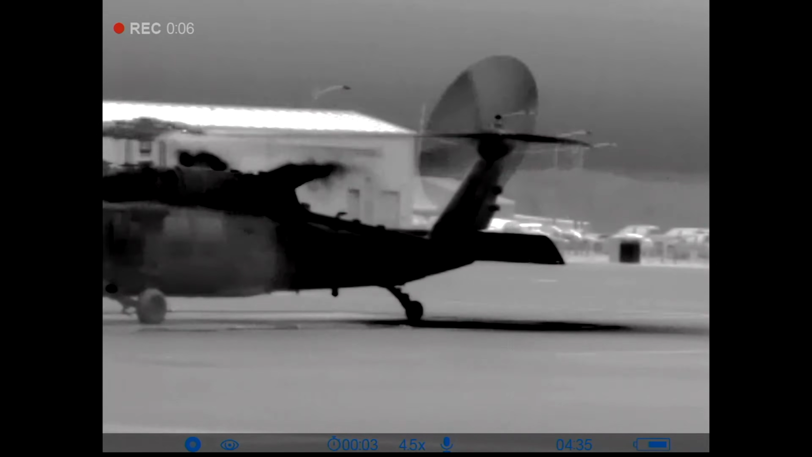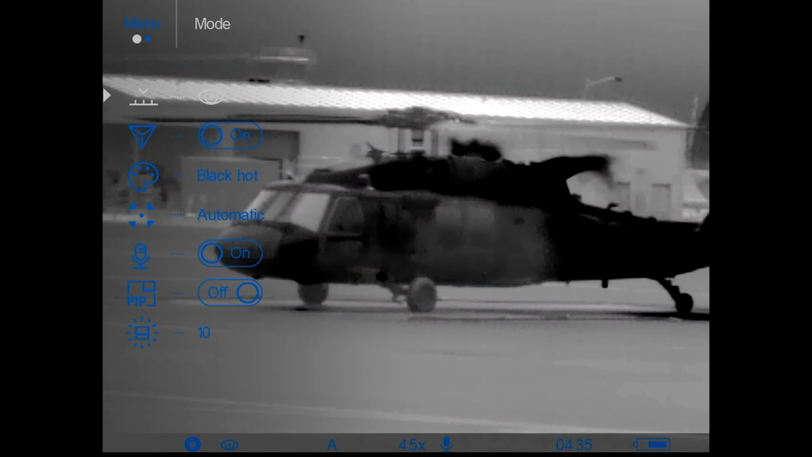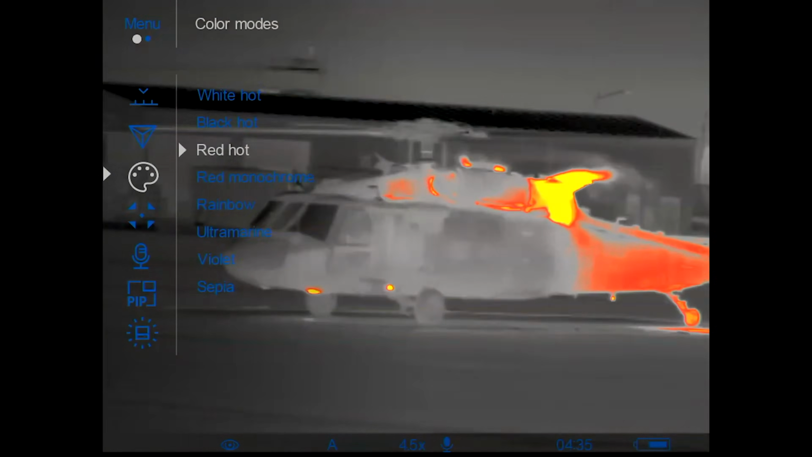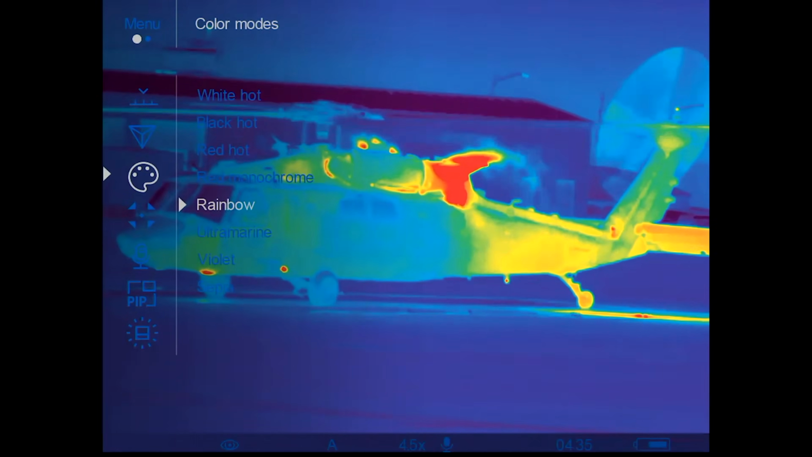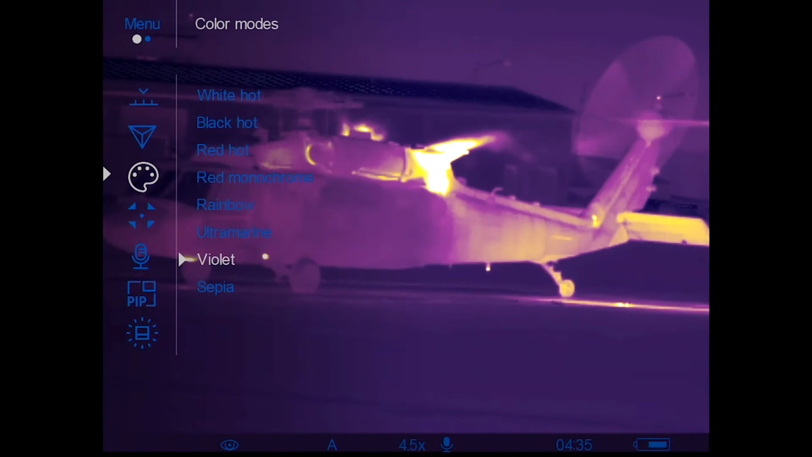It has 2 to 8 two-times optical zoom, 2 and 4 digital zoom, 1300 meter detection, so the same detection range with a 35 millimeter objective lens, and it uses the new APS-5 lithium-ion batteries. So you're kind of getting better on some sides, and some sides it's getting worse.